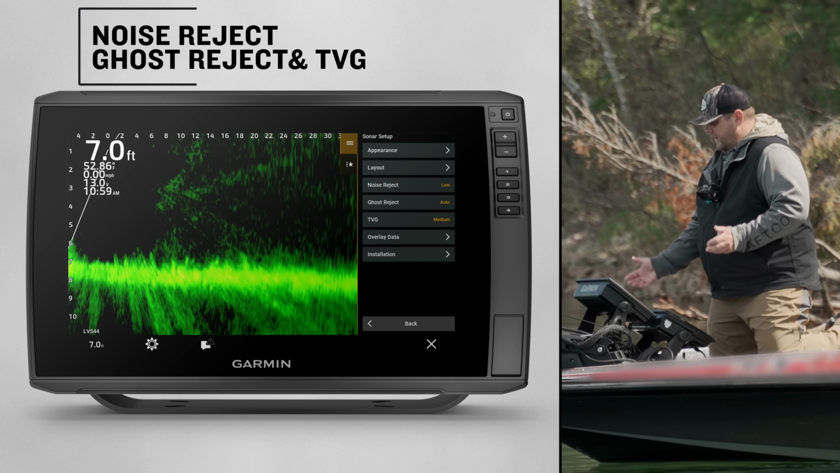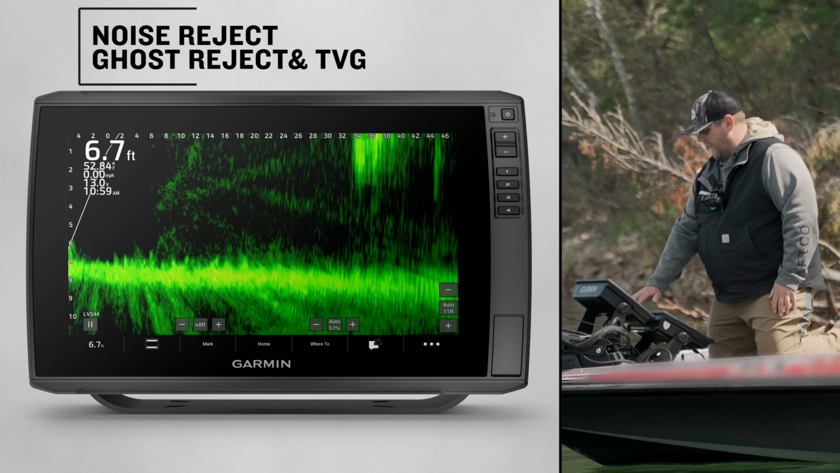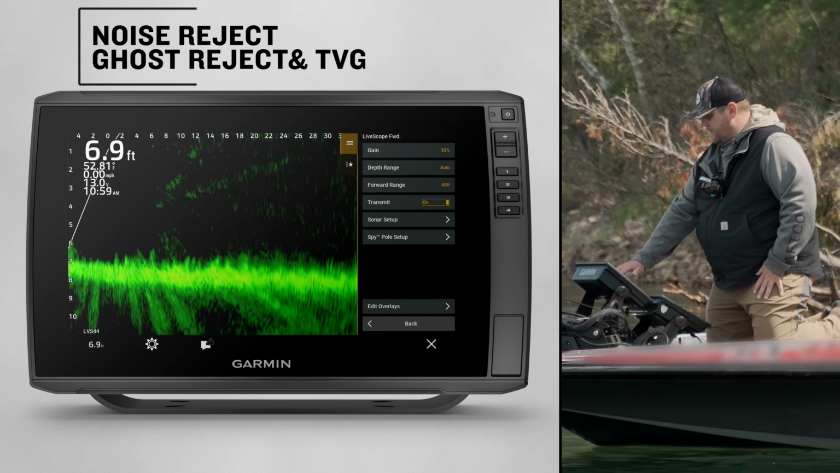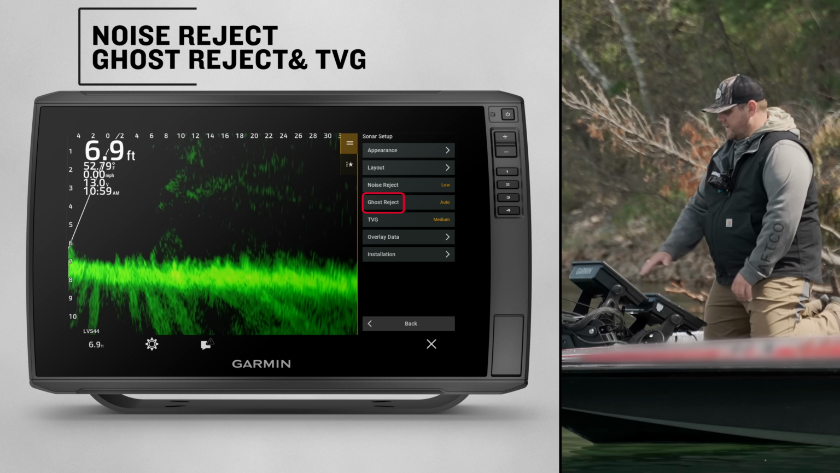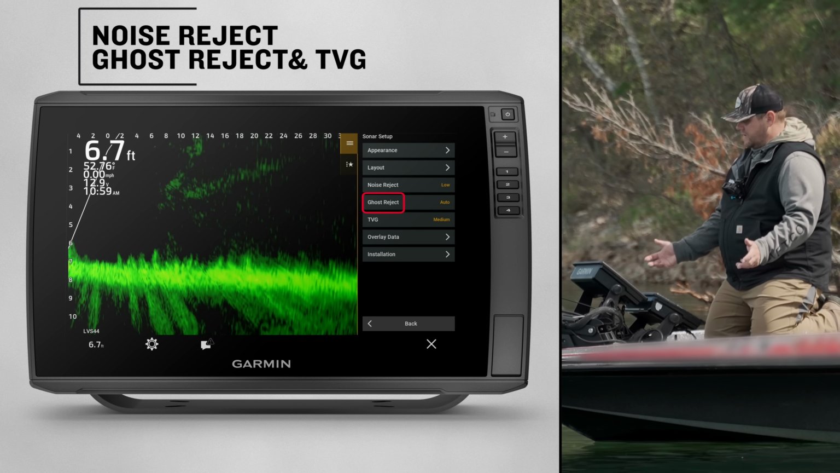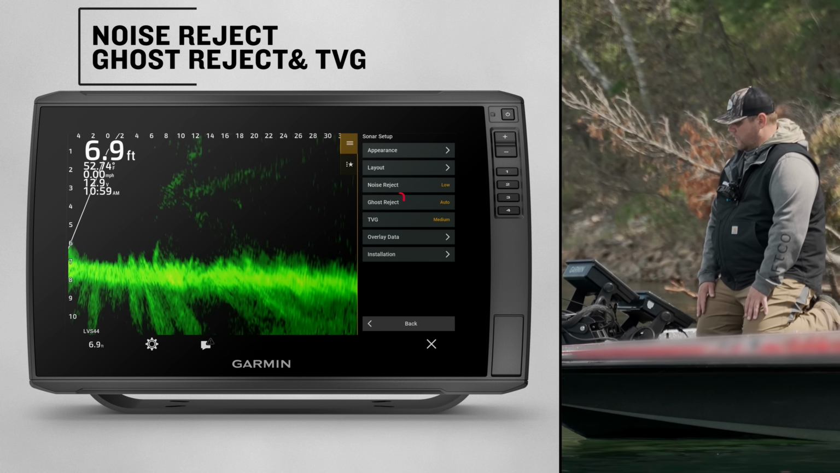Sometimes the lower you run it, the better your picture will be. And then of course with your ghost reject, if you happen to be getting any type of ghost noise, kind of that tree that's coming up, you can go ahead and turn that on. I typically just leave it on auto, that way I never have to worry about it.